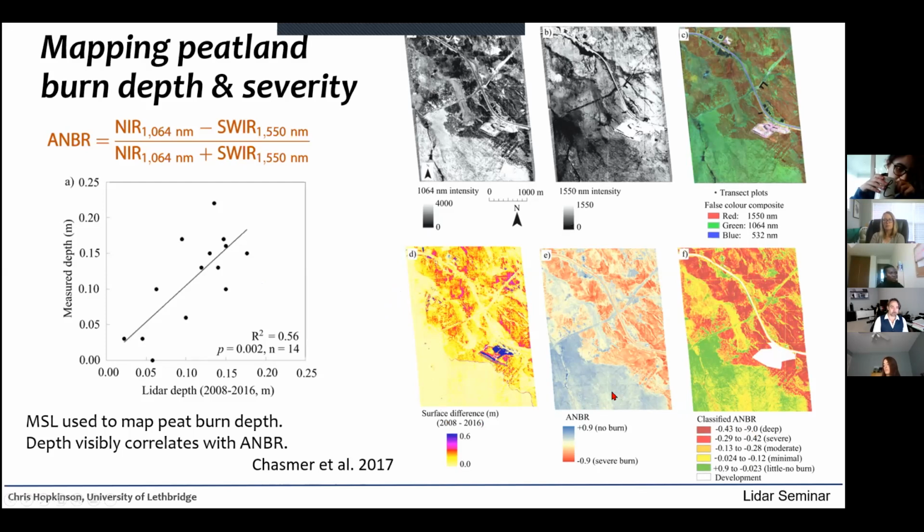And just visually, you can see that this normalized burn ratio, red being an index of severe burn, spatially correlates with the areas of burn depth over the peatland. And so this burn ratio appears to be a good index of burn depth or burn severity in that kind of landscape. So lots of potential for utilizing the 3D and the spectral information for wildfire burn assessments, both in canopy and in peatland environments.